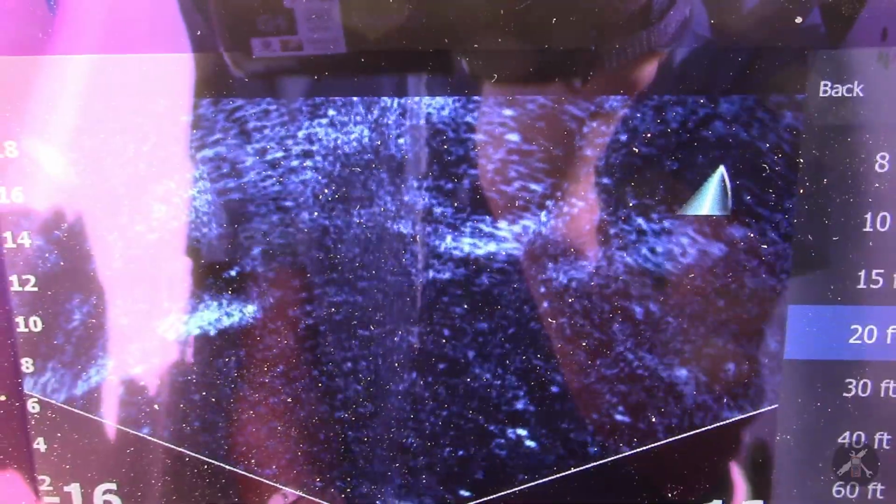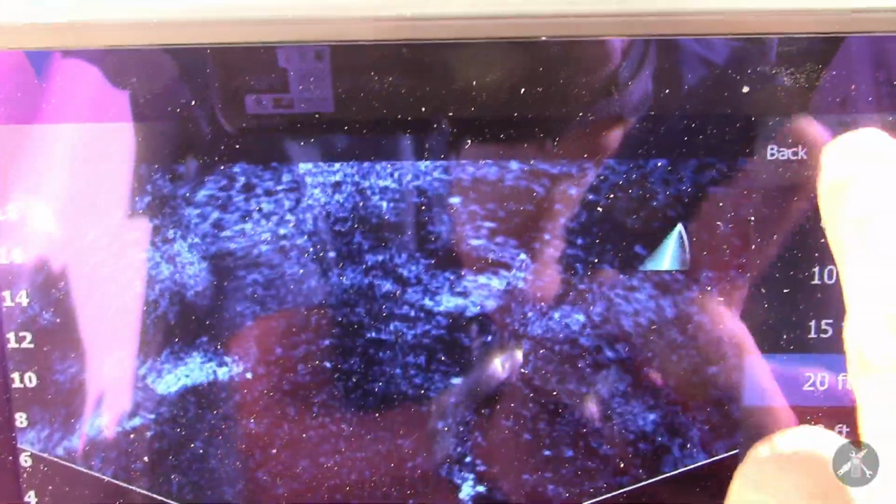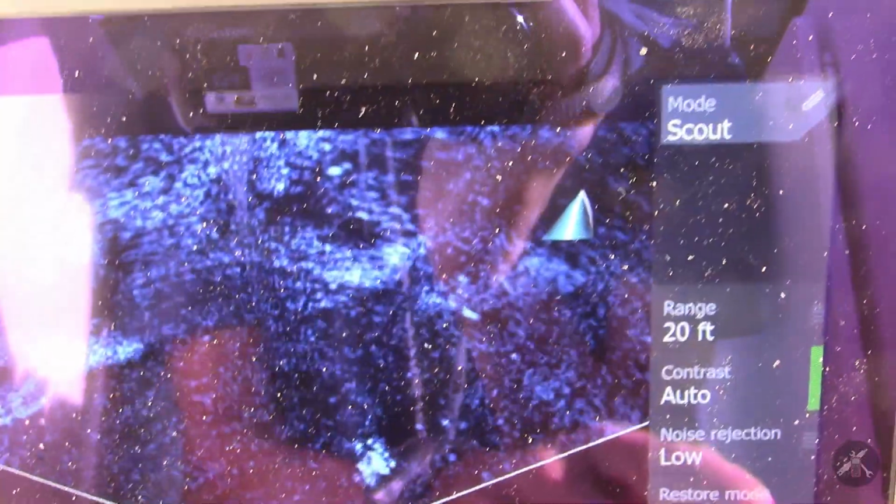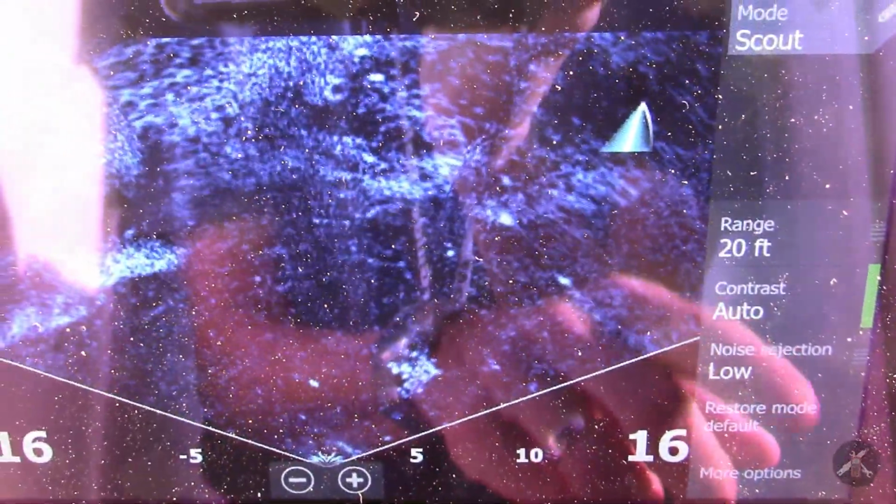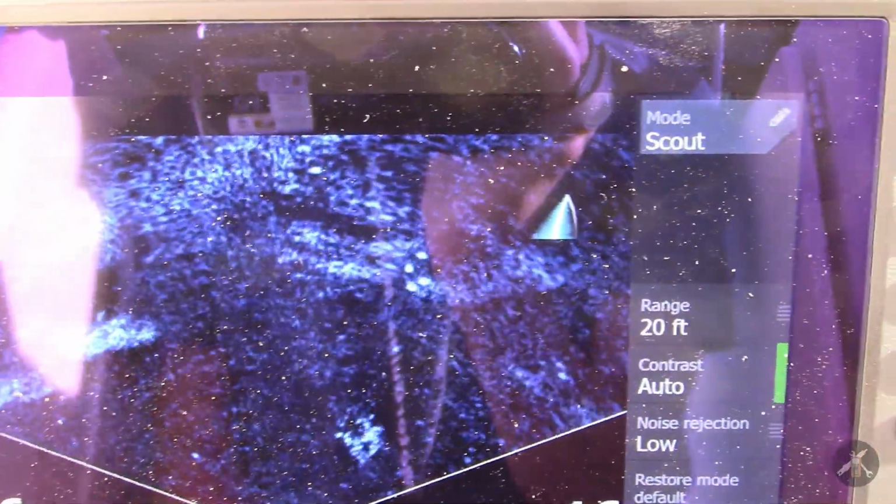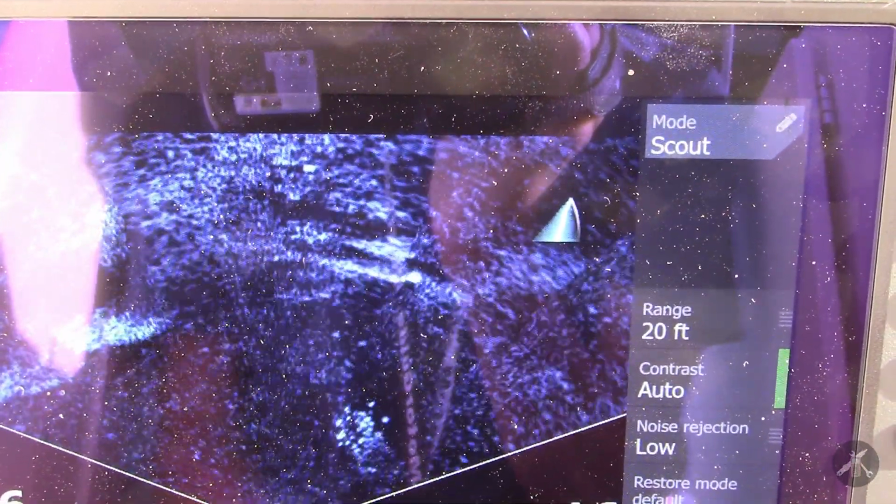But I'd kind of like to swing it around. I'm going to try to put it on scout. Or not on scout. I think I'd like to try forward. Although this is very much an interesting view.